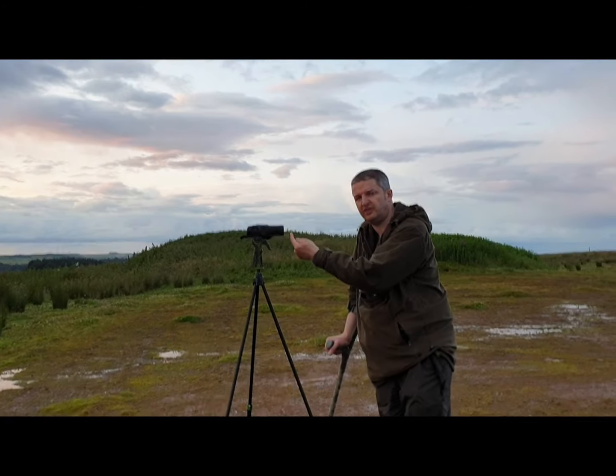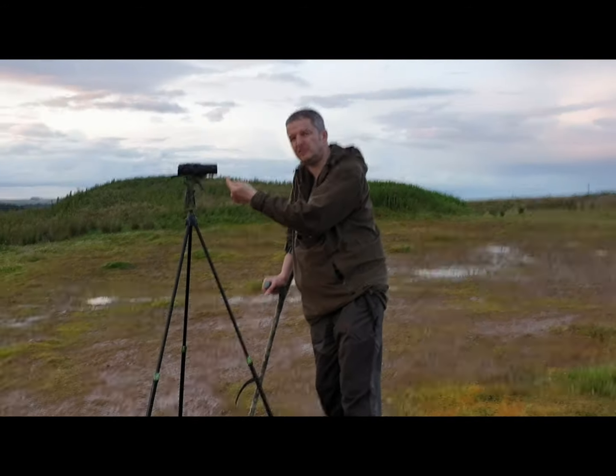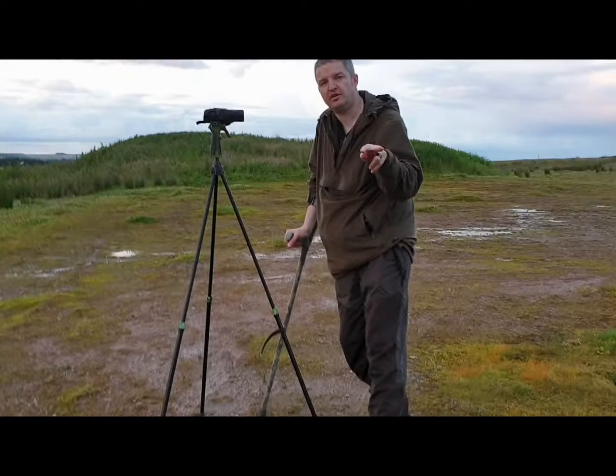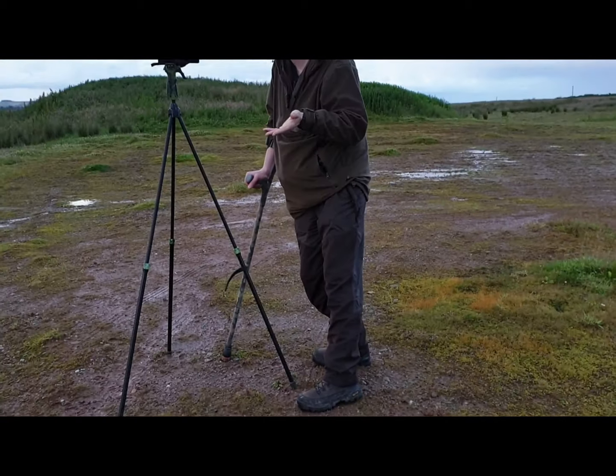Was that for all three of us? I was a 2.5 lens hard against it, and it was perfect for me, without my glasses on. You were similar, but you needed it back off a bit. I needed it back off about 6mm, roughly 6mm, because I'm +1 with reading glasses.